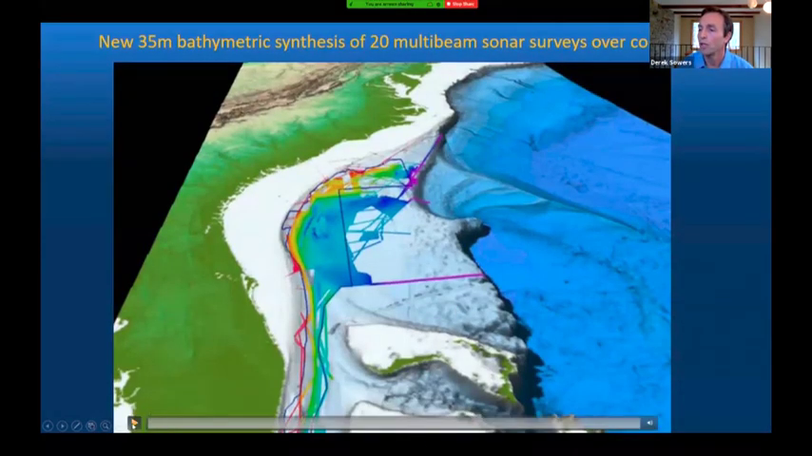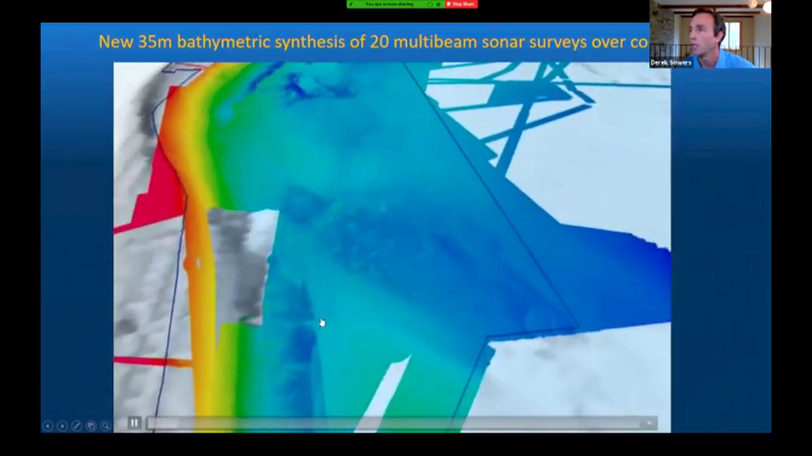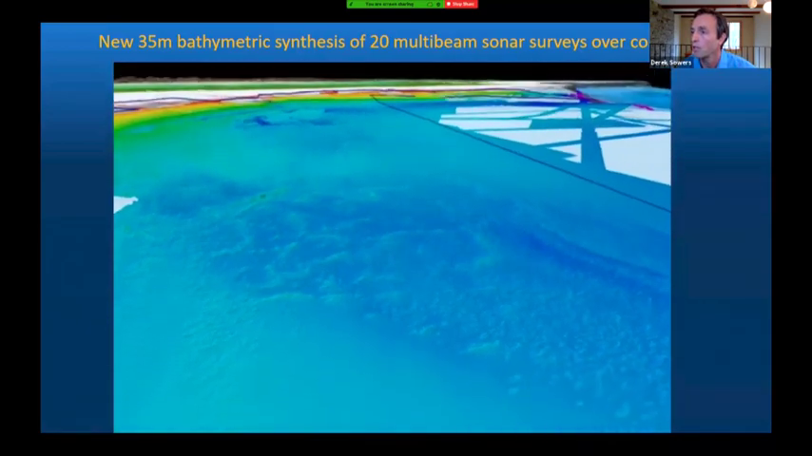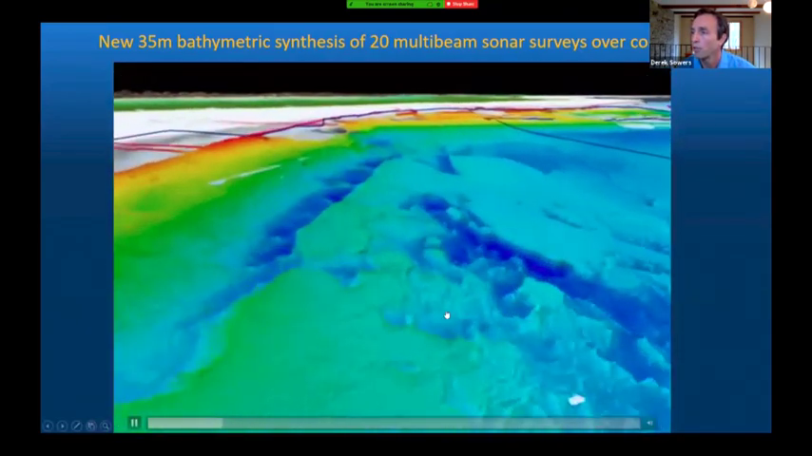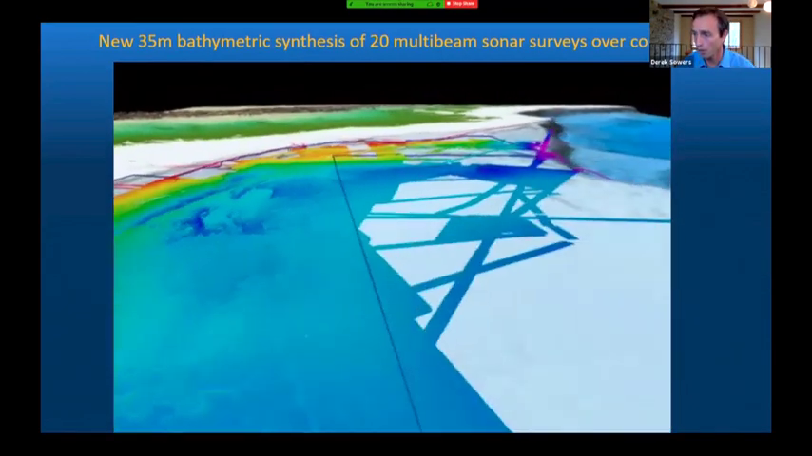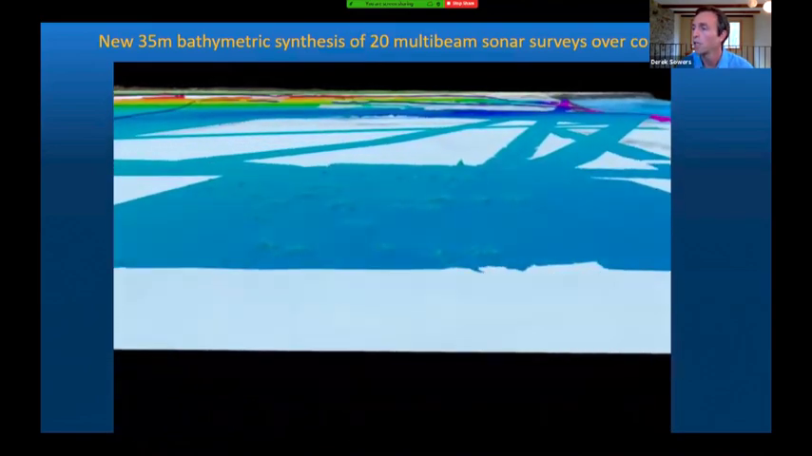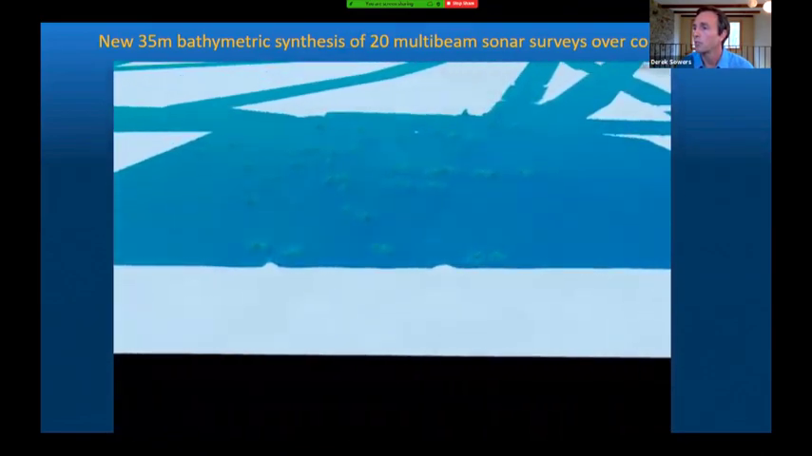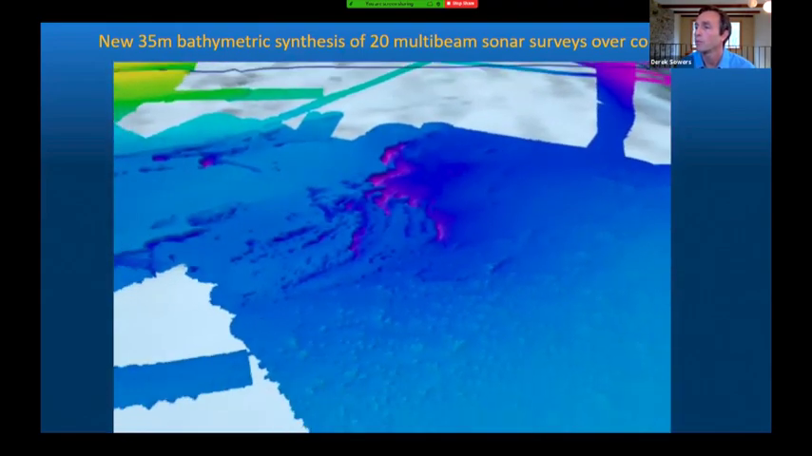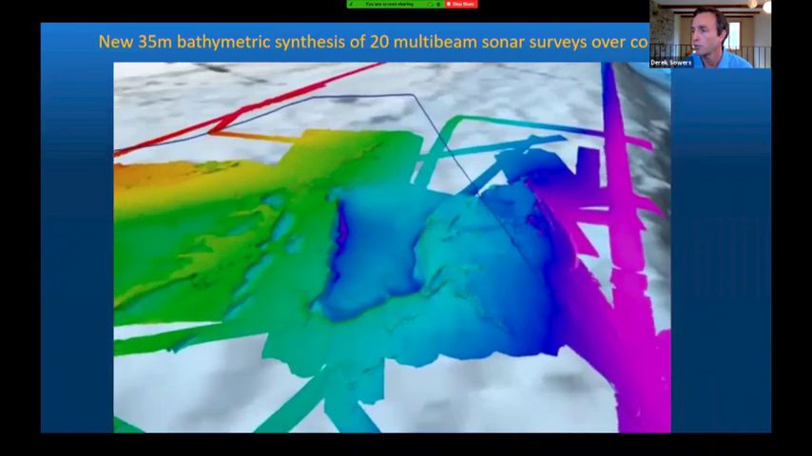I just want to show you pictures worth 1,000 words. This was the bathymetric synthesis grid I made out of 20 different multi-beam sonar surveys over this region. The intent here was to provide a very seamless grid without a lot of artifacts from different surveys or poor weather conditions. So I did spend a lot of time cleaning and making sure that the data was as high quality a grid as it could be. And what you see here is many of these small peak features are these coral mounds I just described. And this area that you see now was just recently mapped within the last 2 years.